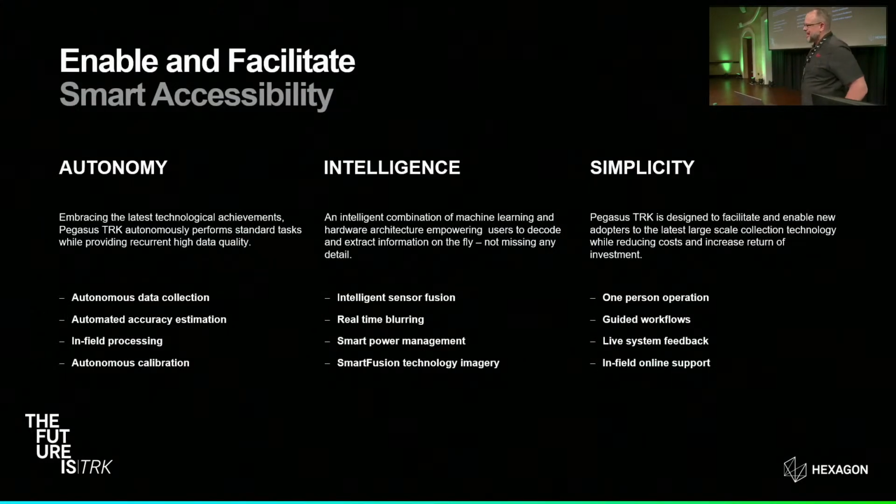In terms of autonomy, I'm talking about autonomous data collection, where the sensor knows where it's at and logs the data as needed based on mission plans. Autonomous accuracy estimation, so that when you're in the field collecting data, you're getting real-time feedback visually on the quality of your trajectory.